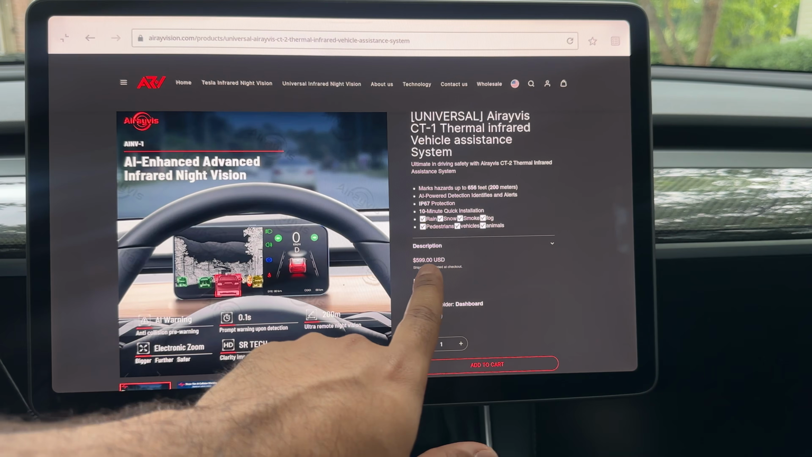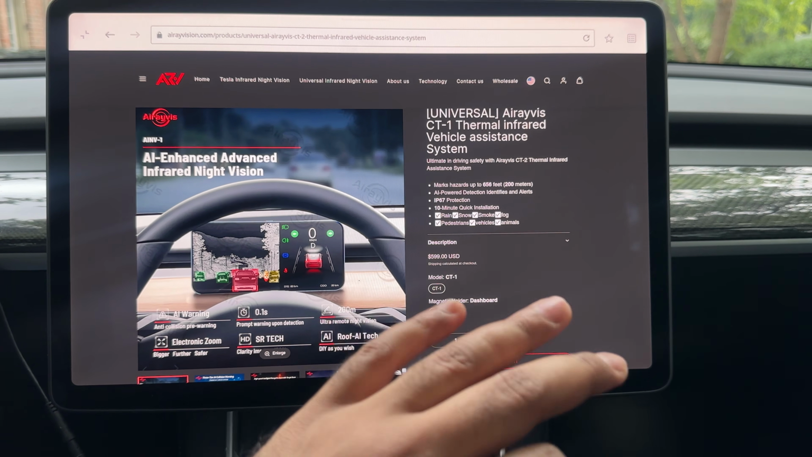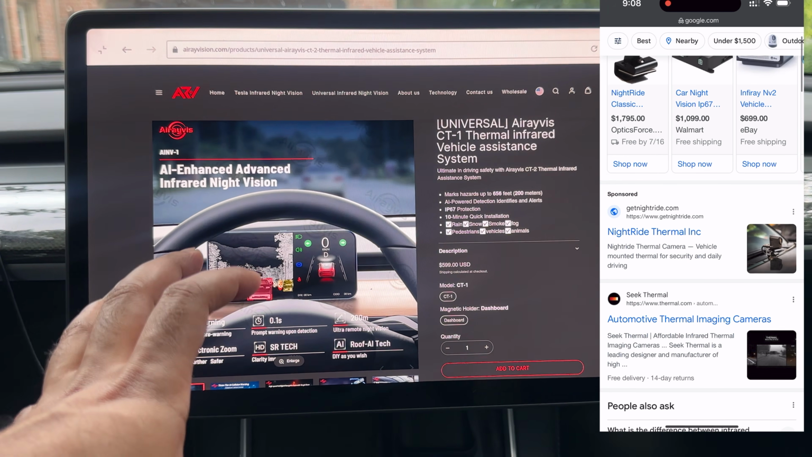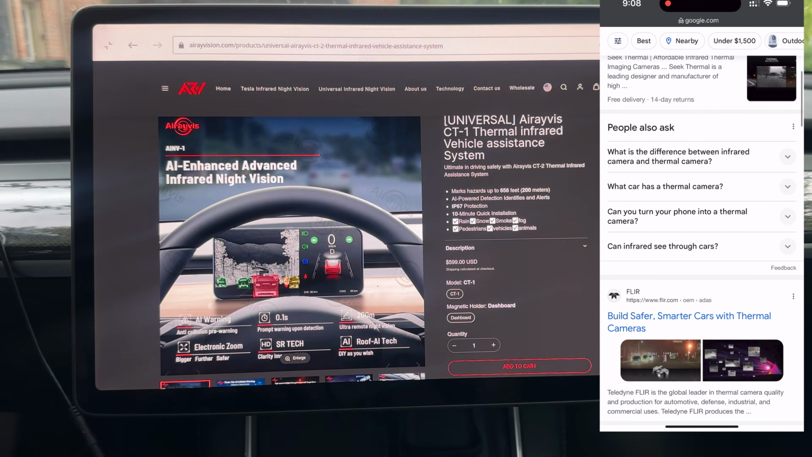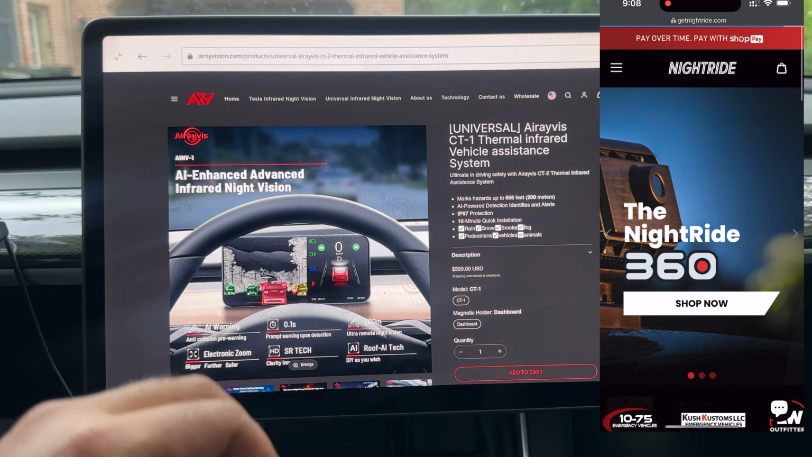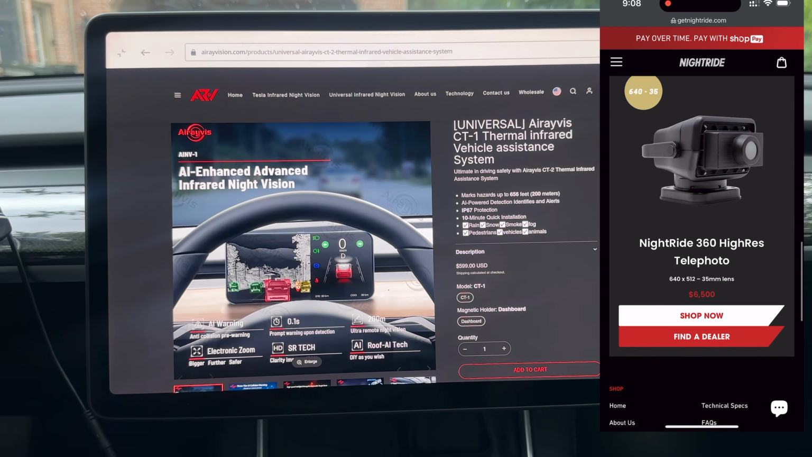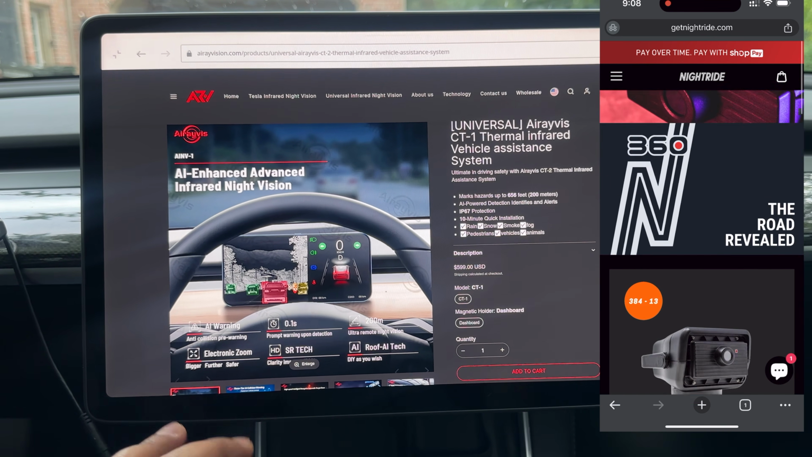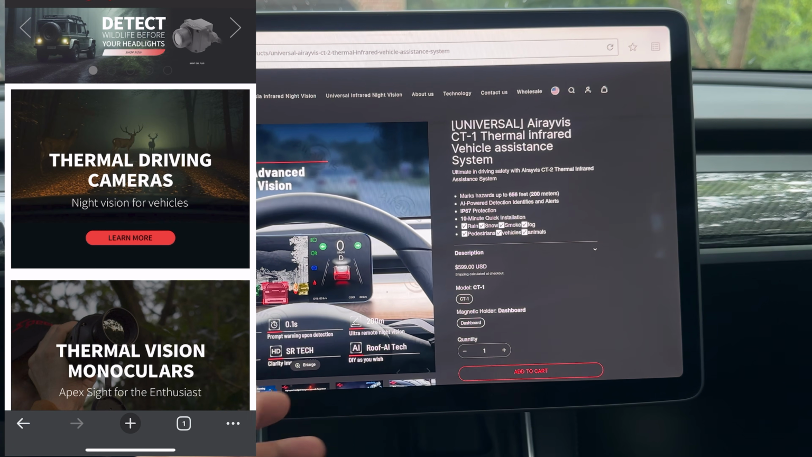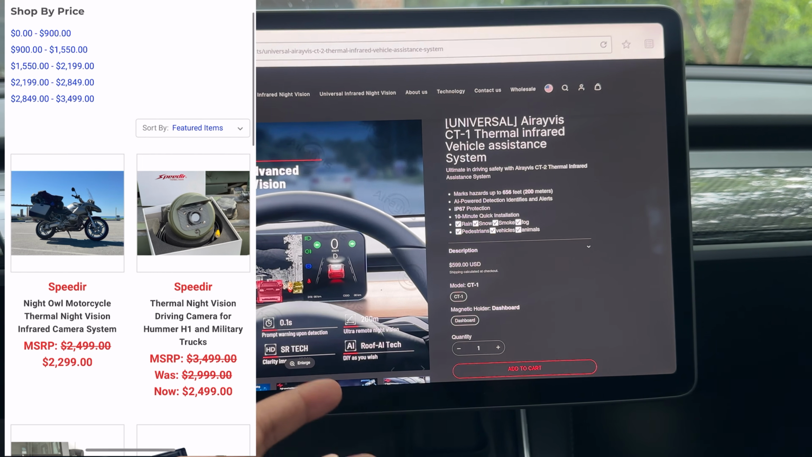It gives you all the specifications about this product. And if you look at it, it is $599 for the universal version. When I first looked at it, I was like, whoa, that is pricey. But I started doing some Google searches on how much these things actually cost, and I was shocked to realize that they cost thousands of dollars because of the infrared functionality that it has, the thermal infrared night vision. A lot of brands are actually selling similar spec for $2,000, $3,000. So even though at first I thought it was very pricey, I get it. It looks like a very reasonable cost, but I'm not here to justify their cost.